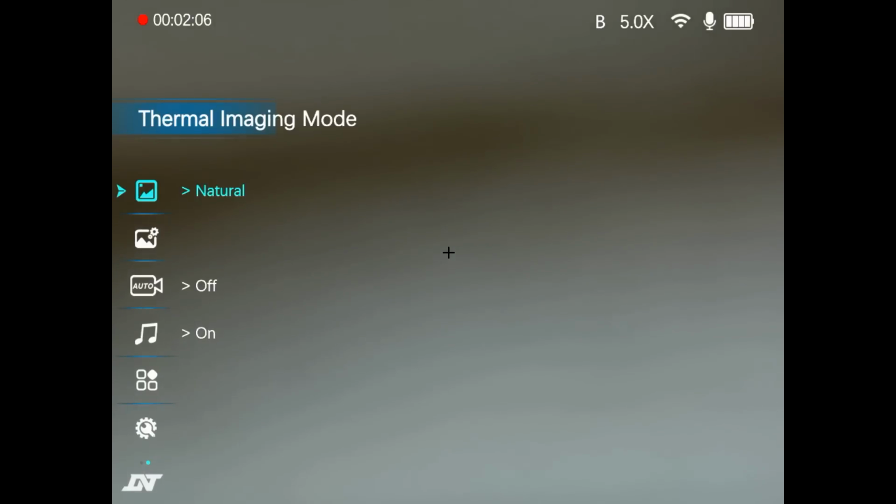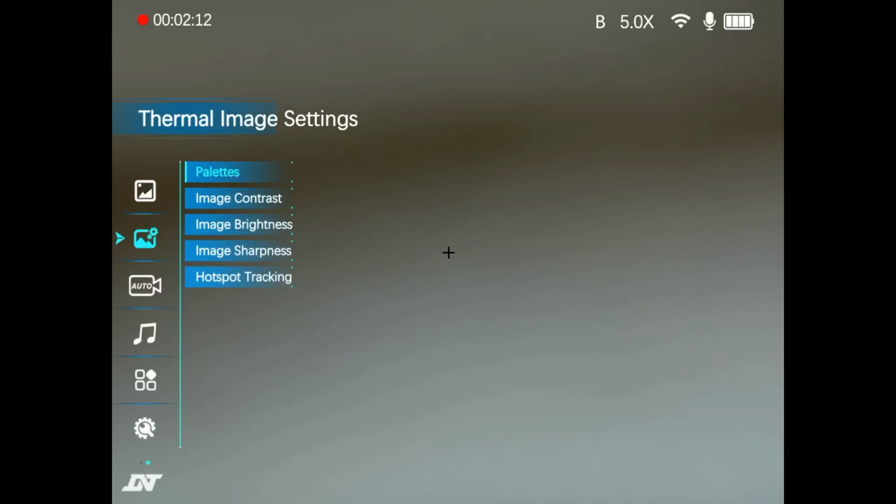Down to page 2 of the menus, there's only 2 pages, and we've got the thermal image settings. You can set the palette for the thermal image scope. You can set those outside of the menu, so you don't need to worry about those. Obviously there you can fiddle around with your contrast, brightness and sharpness for your thermal image to get the best image you want. And you've got hotspot tracking there. Well, it will track the hottest signal that it can detect through the thermal scope.